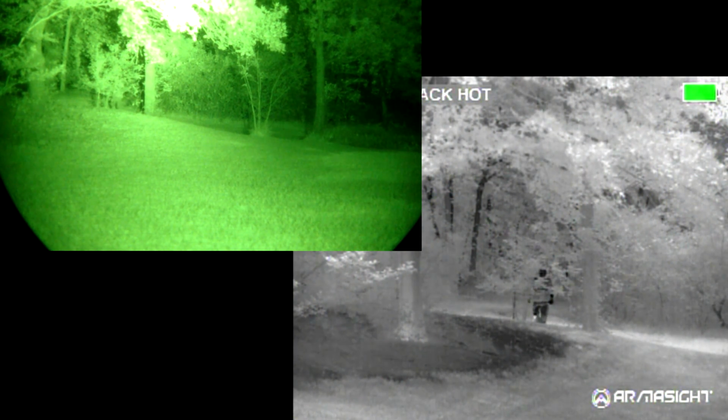Now I'm standing behind this thin brush here, a little scrub brush with very few leaves and a few branches. We'll see if you'll be able to see me back here. I'll wave my arms a little bit for the thermal, and I don't know if that IR illuminator is going to be blinding you or if it's actually going to help me there. And now I'm back out in the open, just standing up against the tree background.